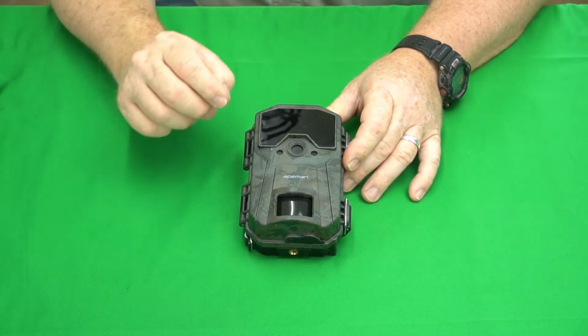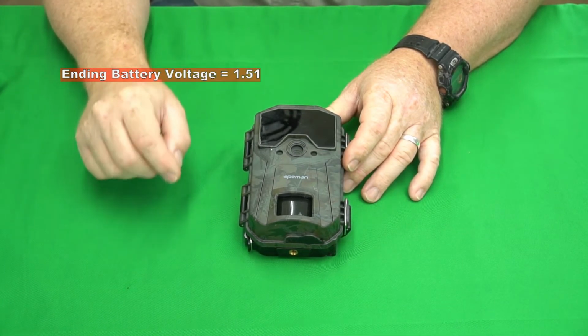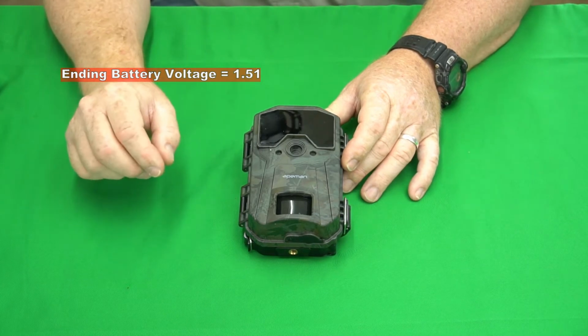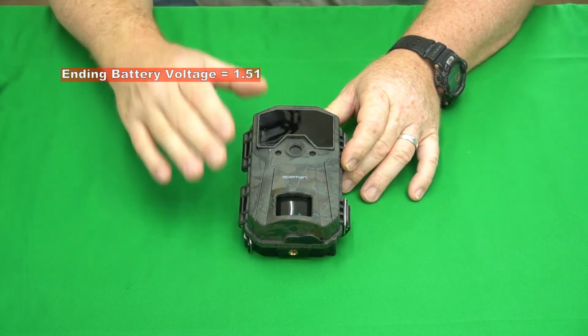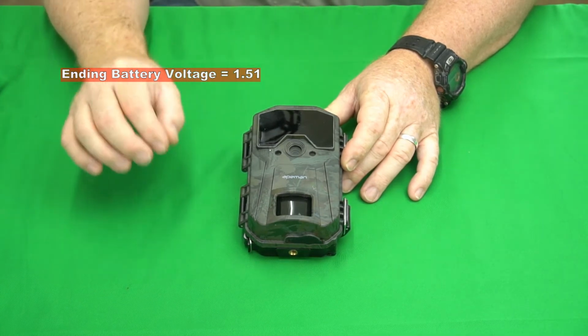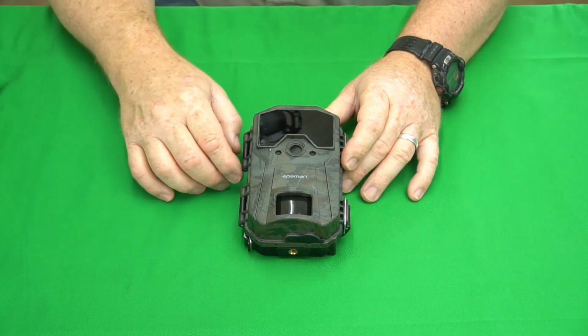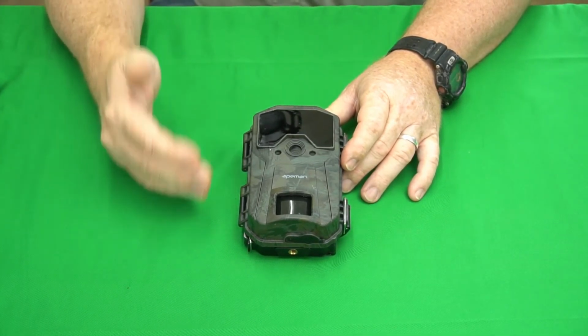Okay, so the ending voltage on the batteries after all of this testing was 1.51 volts. So it went in at 1.61 volts and came out after 32 days and all these files written at 1.51 volts. So that's actually very efficient battery usage. Okay. All right, so let's jump into the image and video samples.